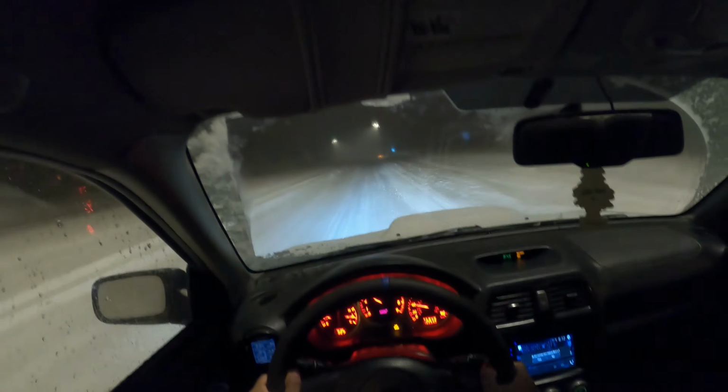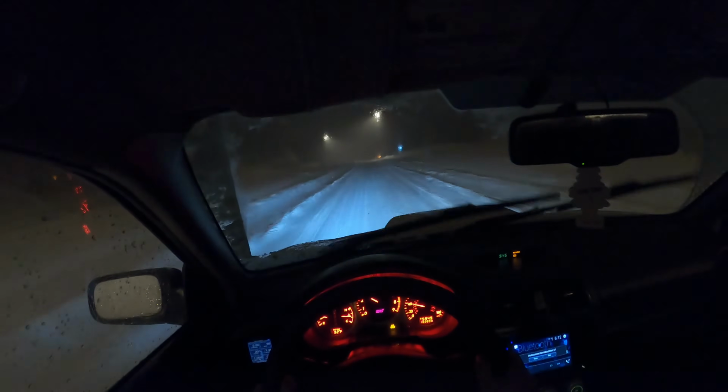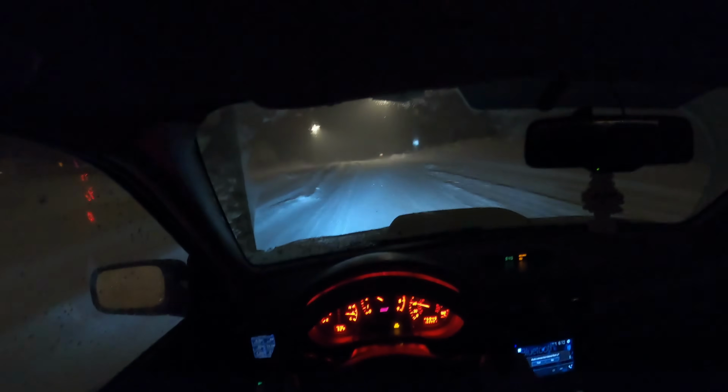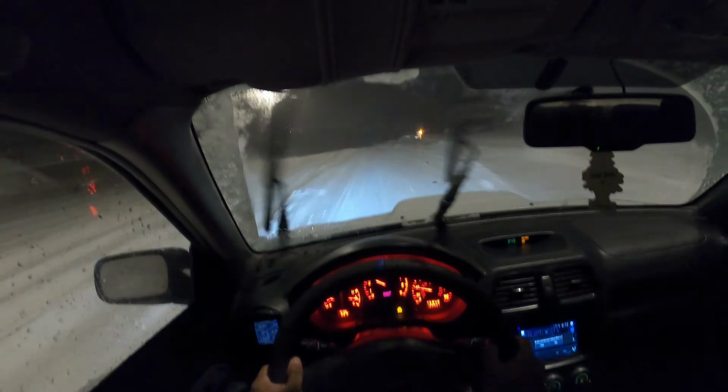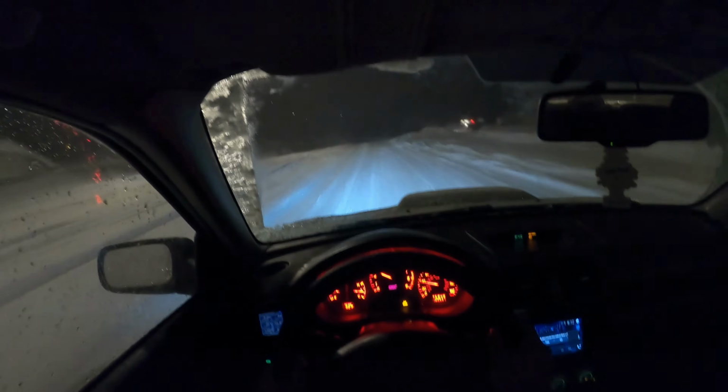So who wants to climb a mountain? Because that is what we're about to do. We're going up Hillside. We're driving up a mountain in a blizzard. What can possibly go wrong?